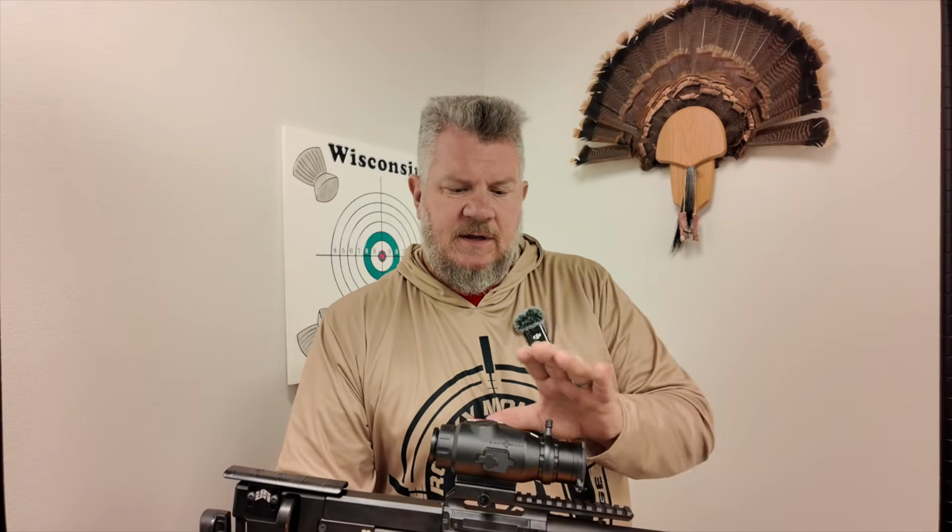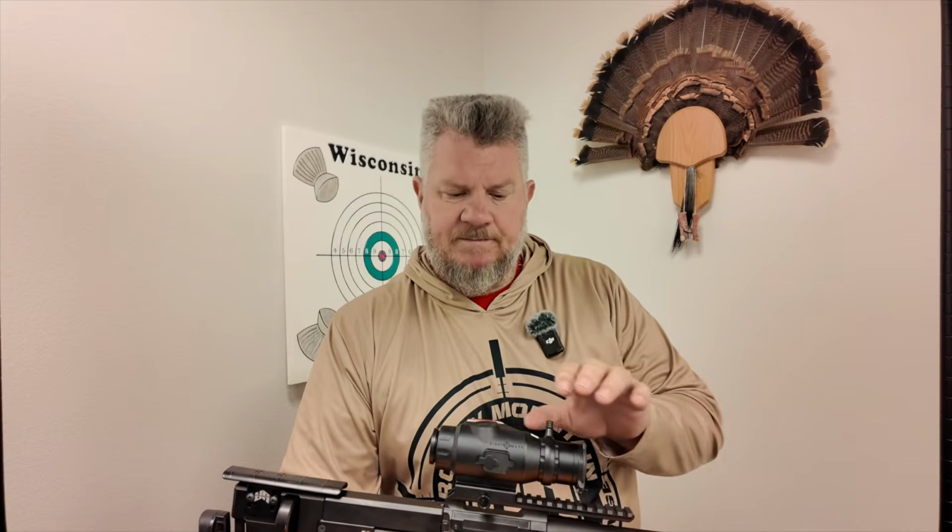On the side of things that maybe I'd like to see different, it does take a few seconds to start up and about 5 seconds to shut down. It'd be great if those times were a little bit closer. In a practical setting, the only time that would ever trip you up is if you had it totally off and grabbed it off the rack and then there was something right there.